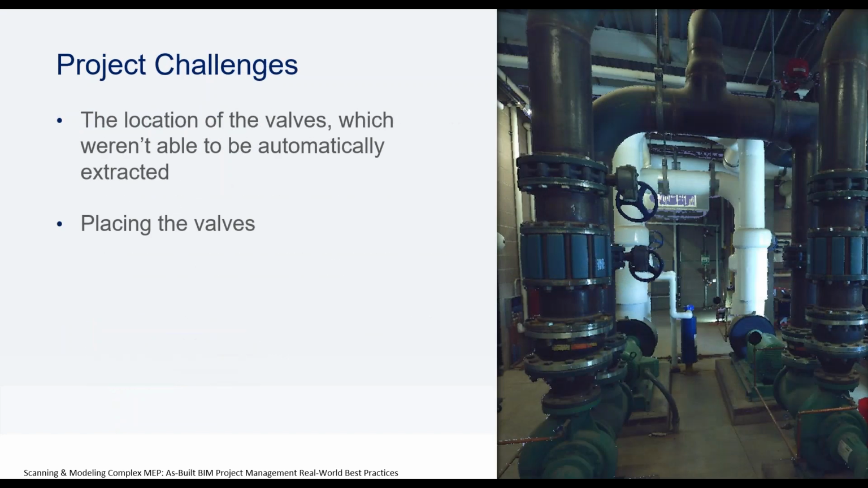This was nice in that we didn't have any timeline or any specific deliverables. So we offered them a Revit model and ReCap. Some of the project challenges were, at the time, just placing the valves. This is your typical boiler room with a variety of different valves on the systems. This procedure is now automated in the more recent releases of Edgewise, but this goes back a few years, so this was all done manually.